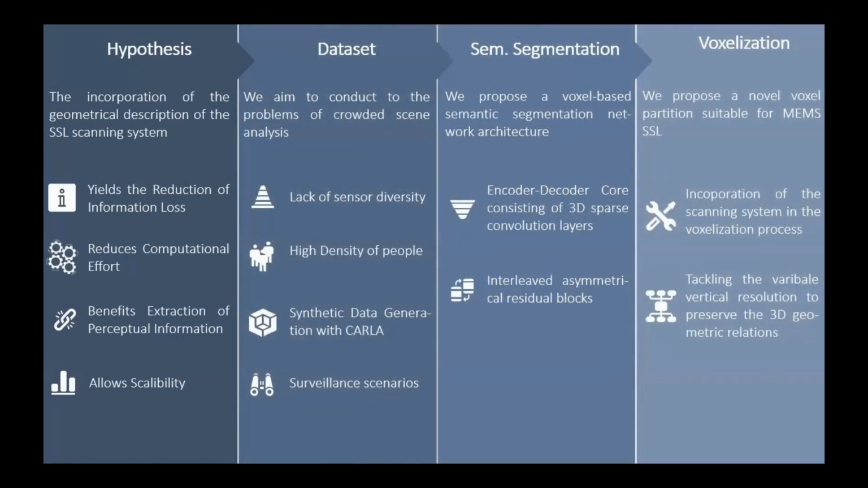Based on this, and to investigate our hypothesis, we first needed to generate a solid-state LiDAR dataset with heavy occlusion effects. Since there's nothing comparable available open source, we used CARLA, an automotive simulator, to generate synthetic data of such surveillance scenarios. The code for that will be made open source to close this lack of sensor diversity.